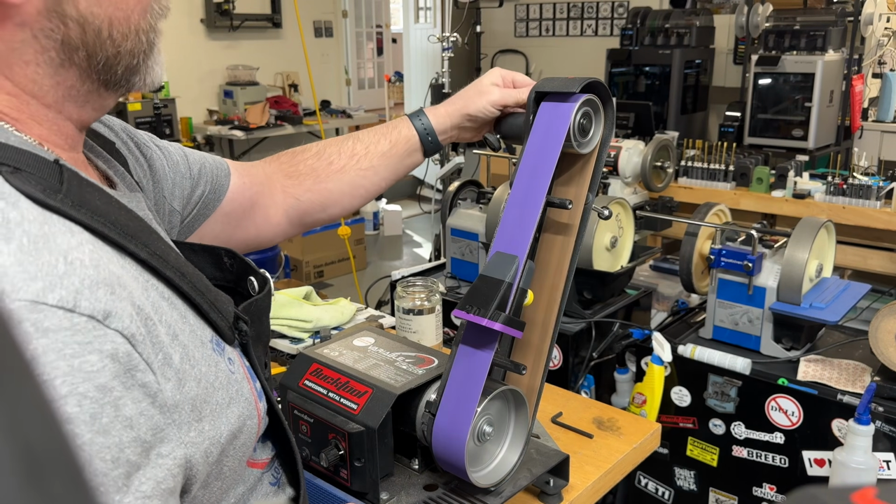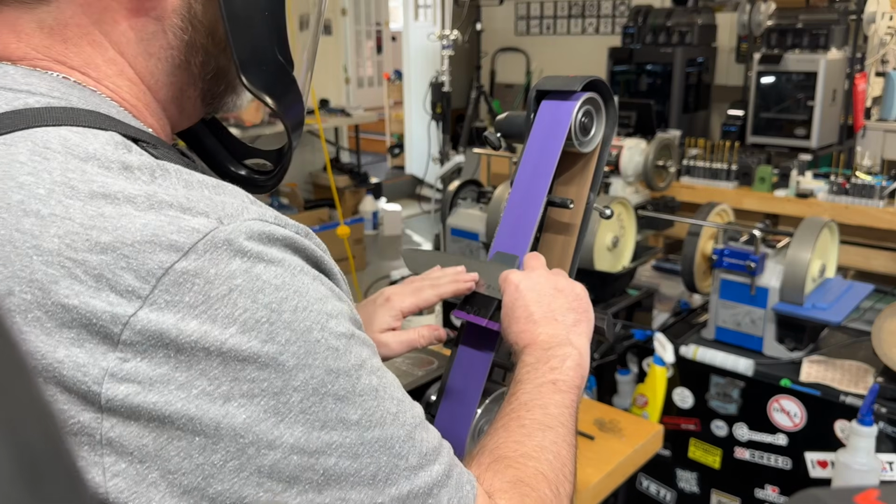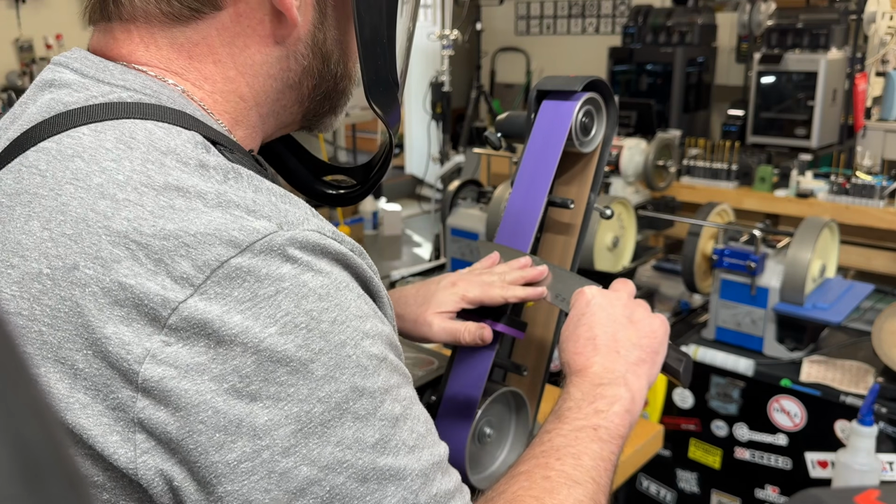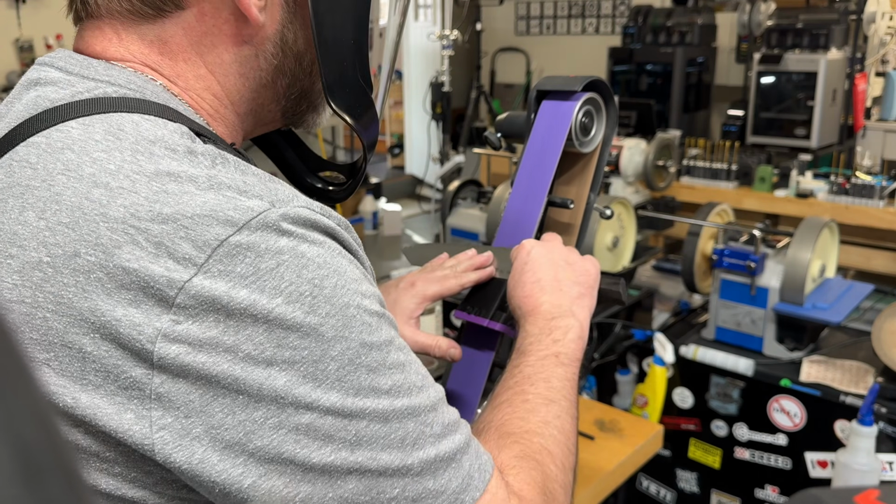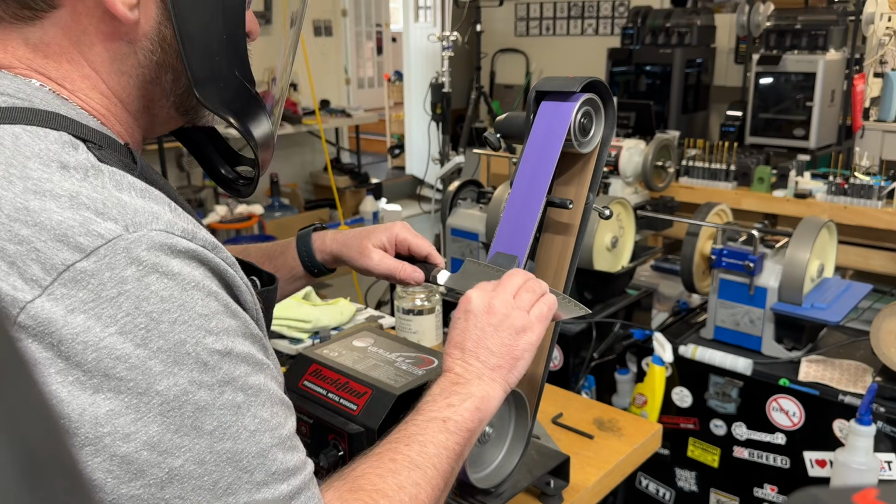All right, adjusting my tracking. And if you guys haven't seen it yet, I am using the new angle guides that we have to work with Magswitch. So Magswitch is a magnet brand.